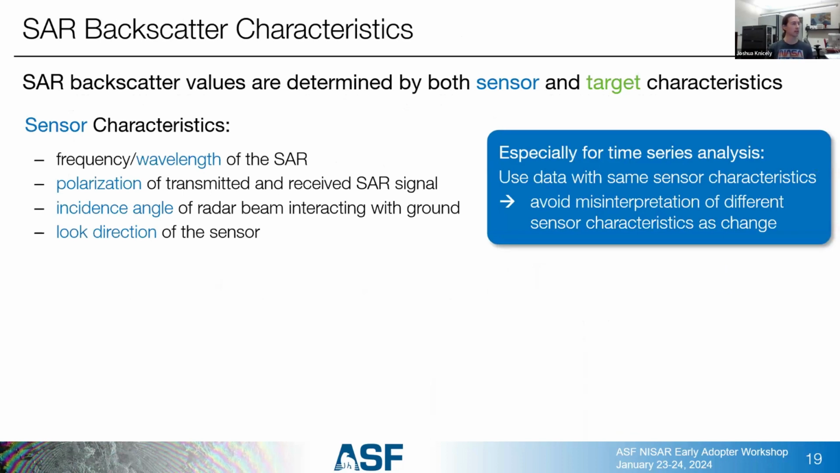All right, backscatter characteristics. The backscatter that we get is determined by both sensor and target characteristics. With the sensor, the wavelength matters. That changes how much depth of penetration we get and whether or not something is considered smooth or rough. The polarization matters, whether we have a vertically polarized wave or a horizontally polarized wave.